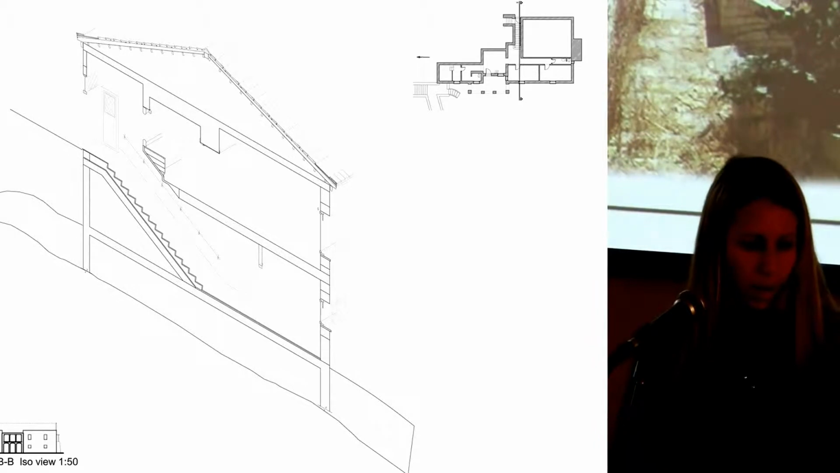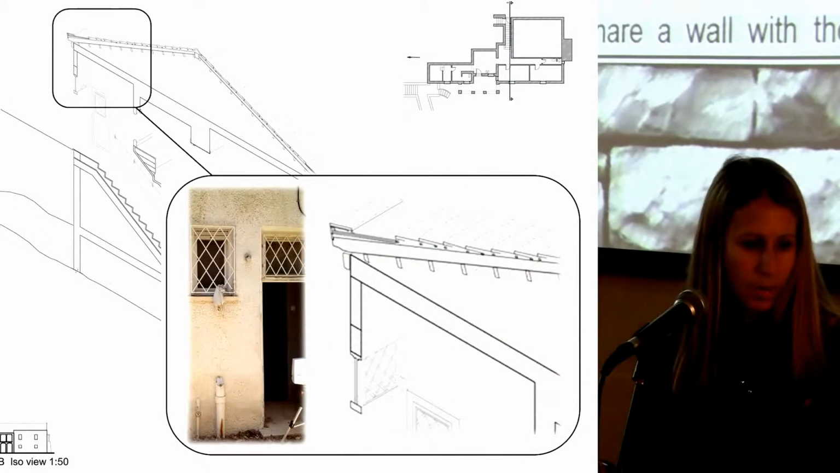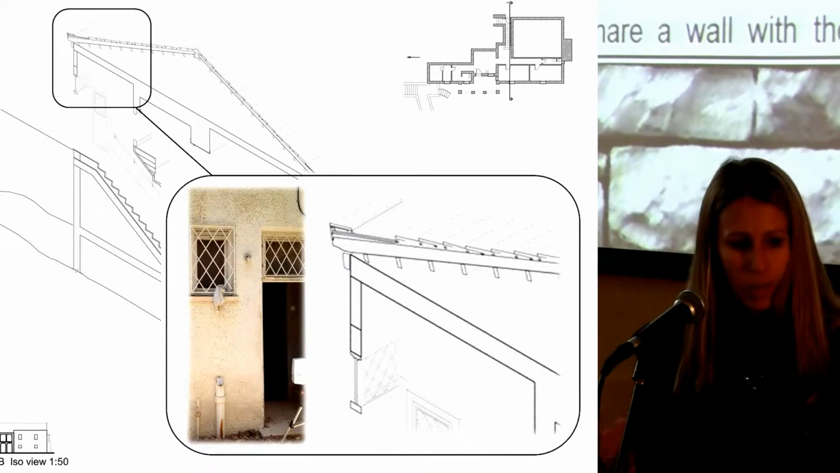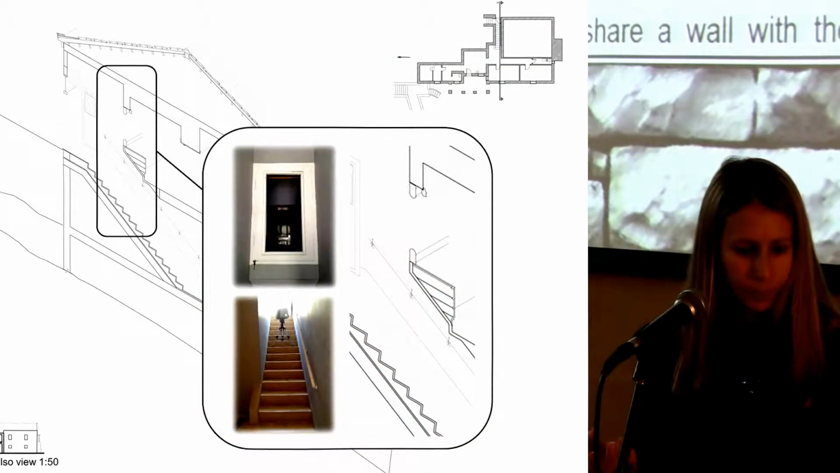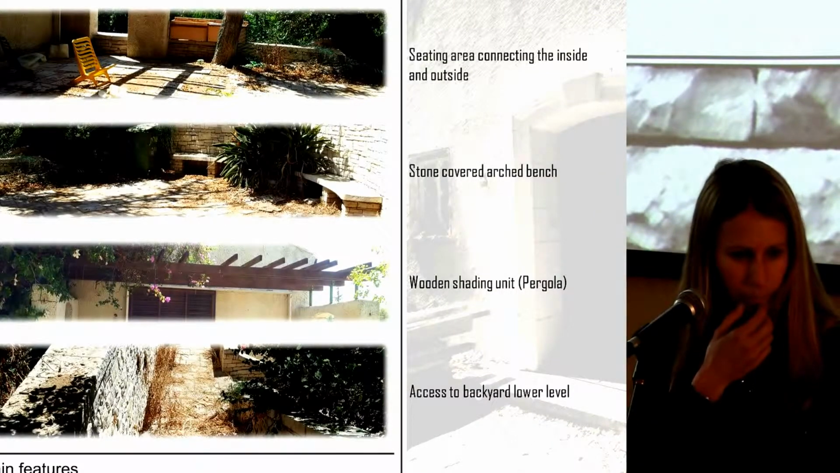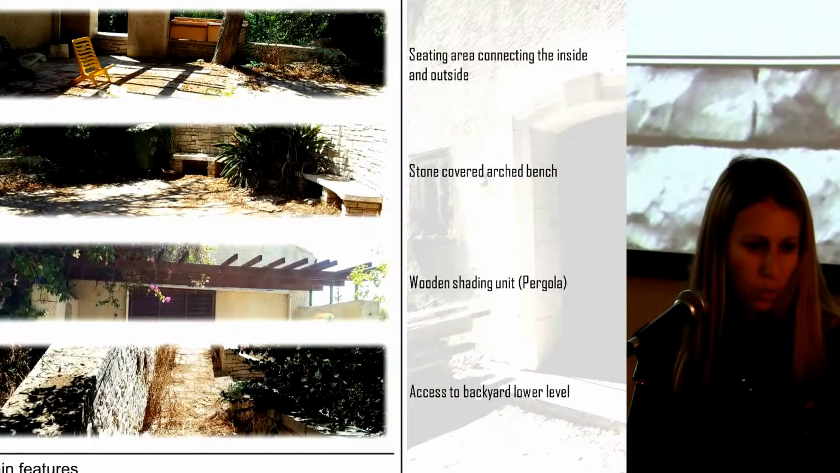On top of that, we had photographic documentation of the materials that are on the site. We have a three-dimensional documentation of the interior elements of the house, and we divided it according to the functions of each area.